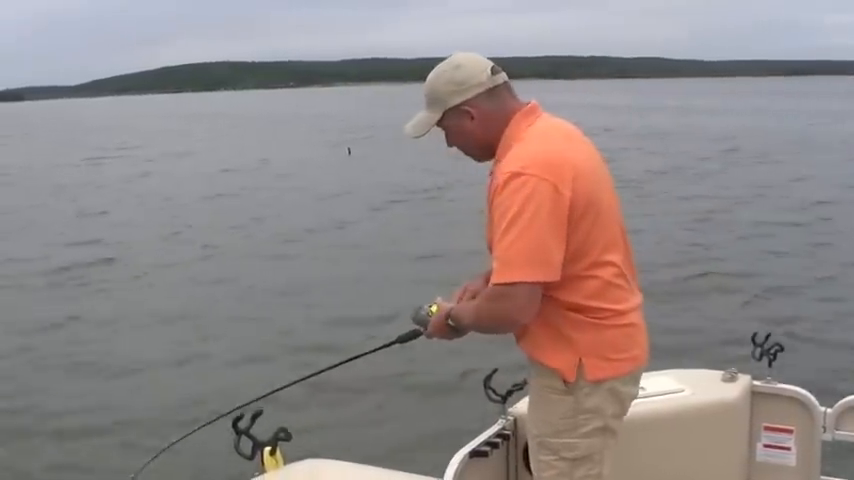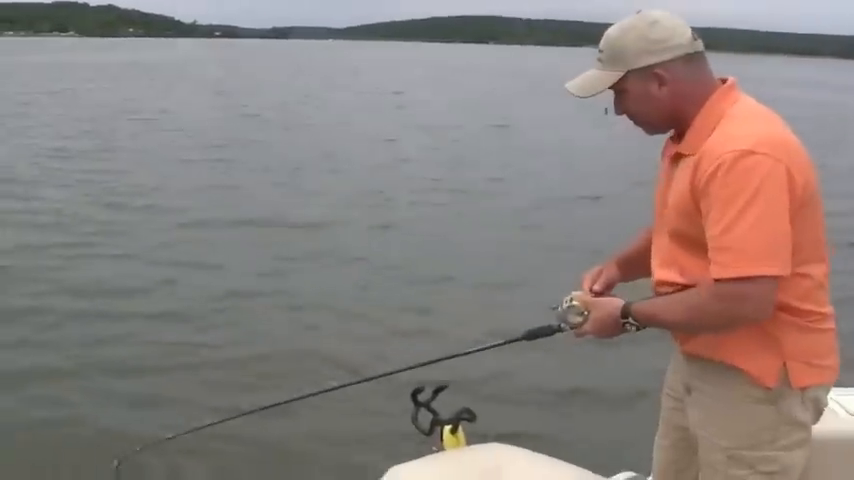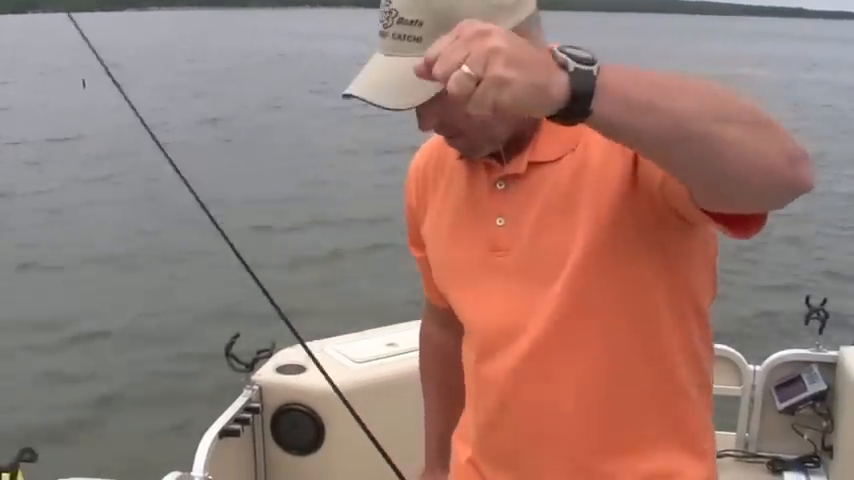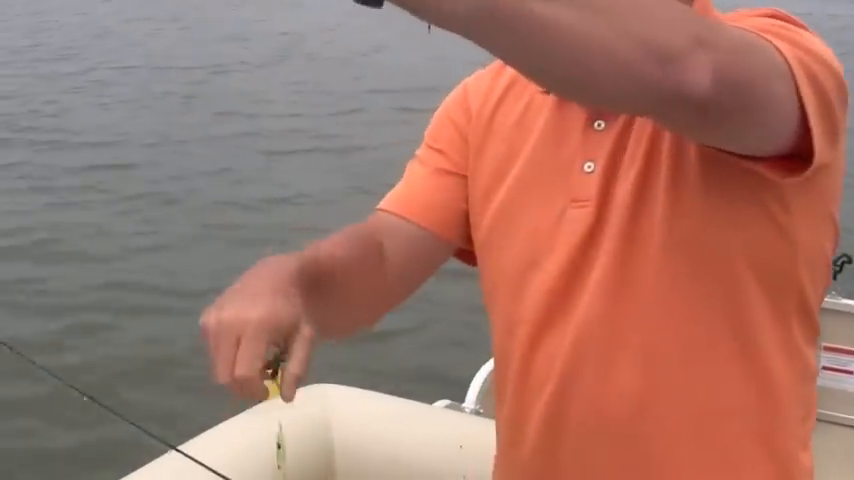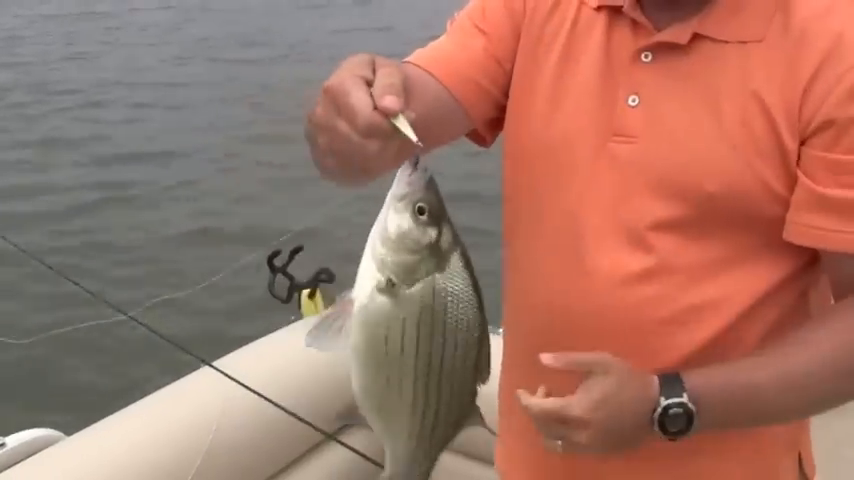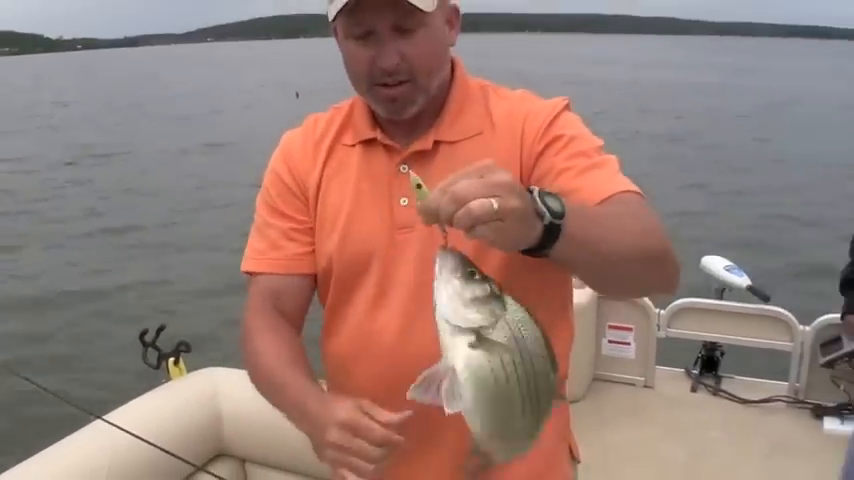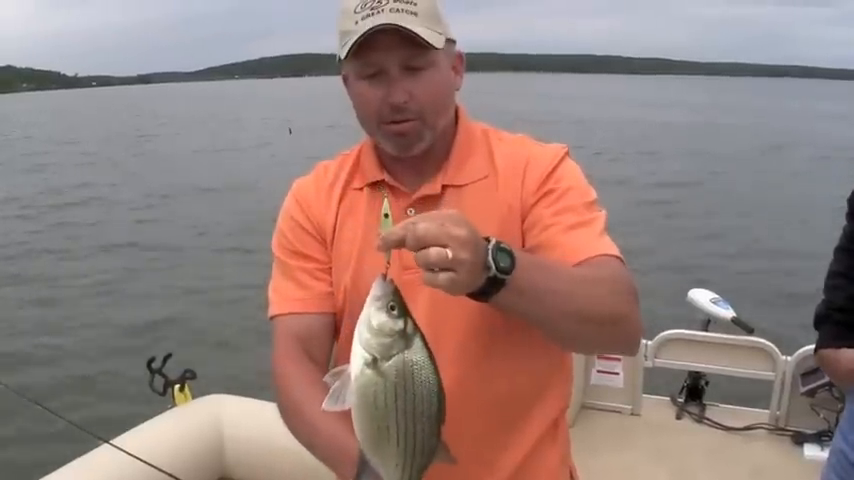Nice big white bass. We got the chartreuse minnow. There we go. Get back here by Lance real quick, see if this fish can throw water all over the camera. Now that's real typical of what the kind of fish that a lot of people use jigging spoons for